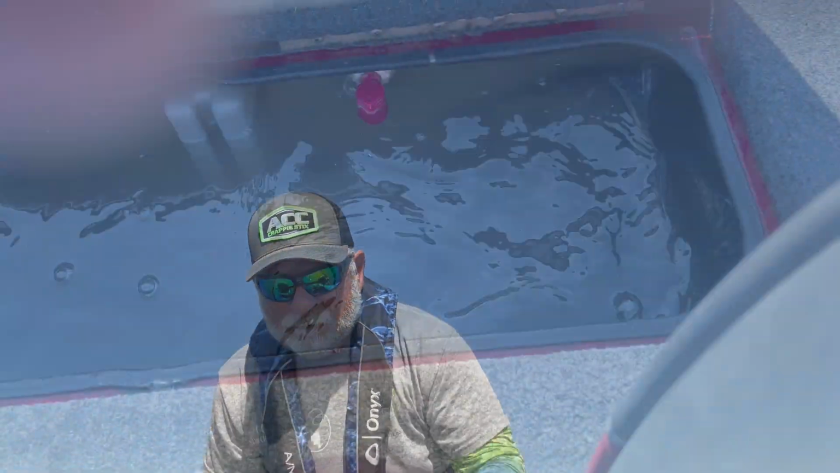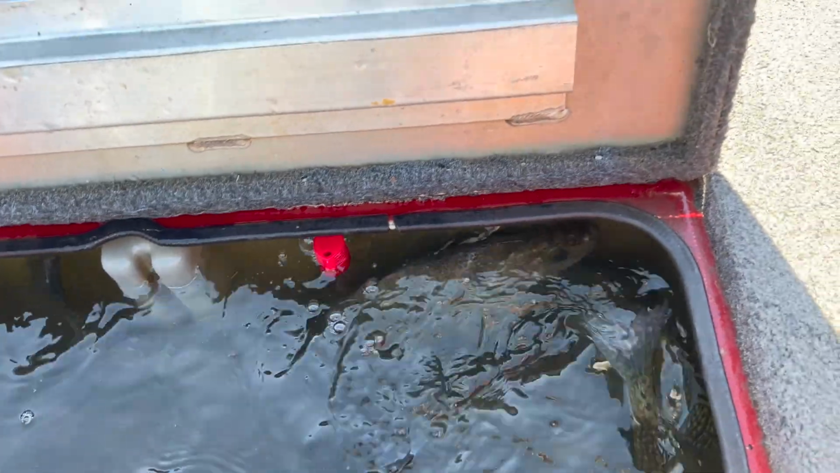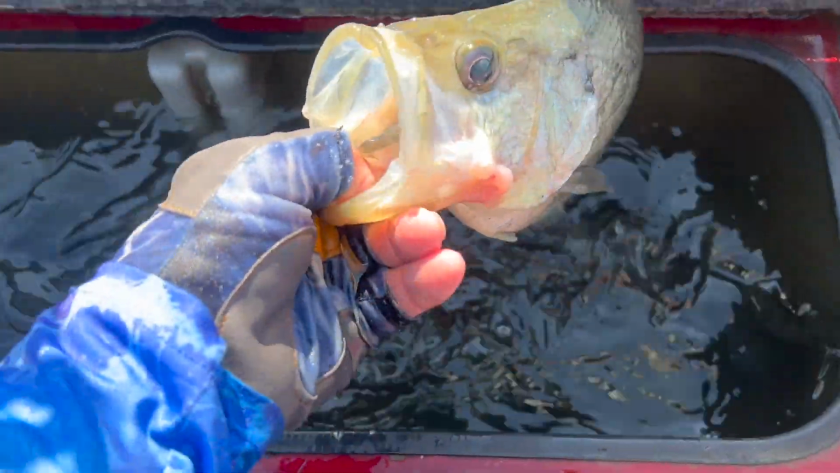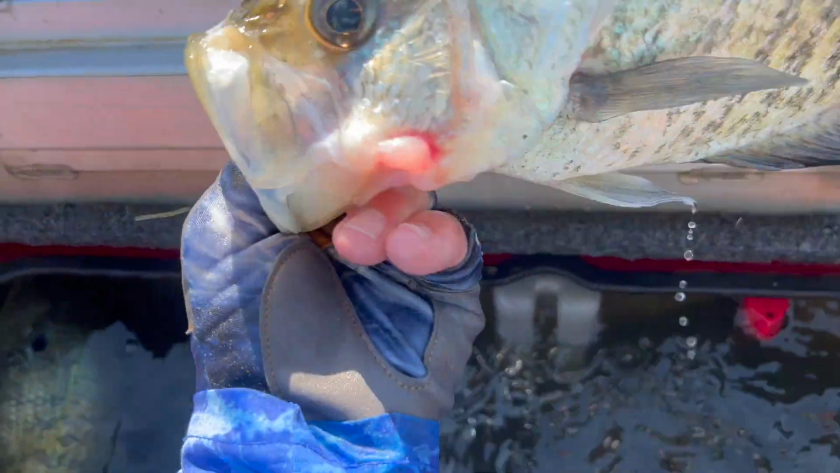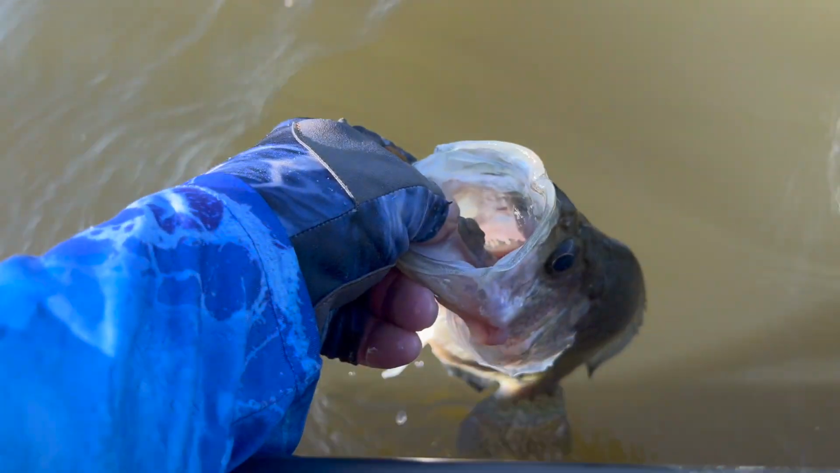Let me show you these fish. All right, I don't know how graceful this is going to be. Don't want to get my camera all wet. Let me reach in and grab one, then I'll show it to you. There we go. Put him up there by the old ACC. There's one. Get off my finger.